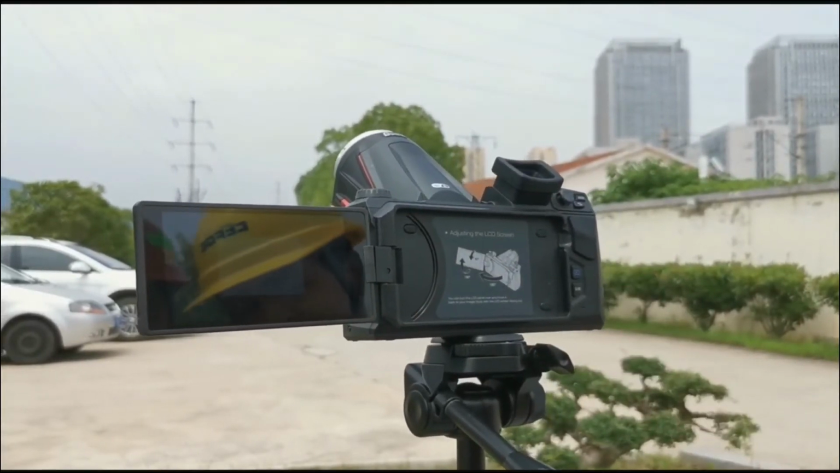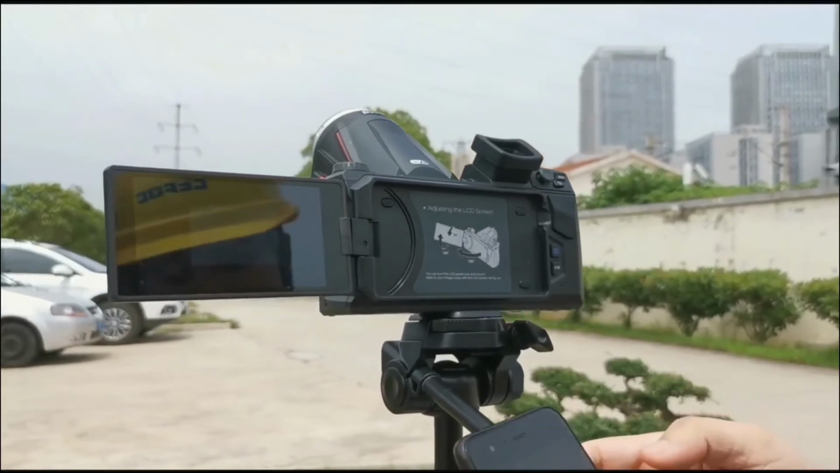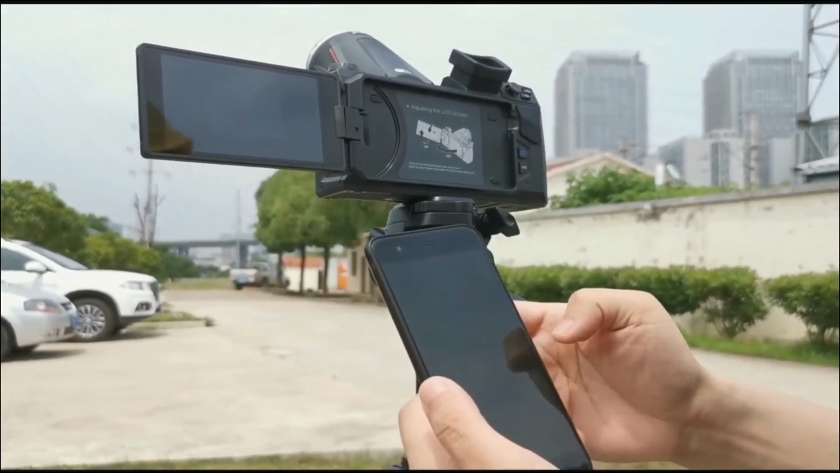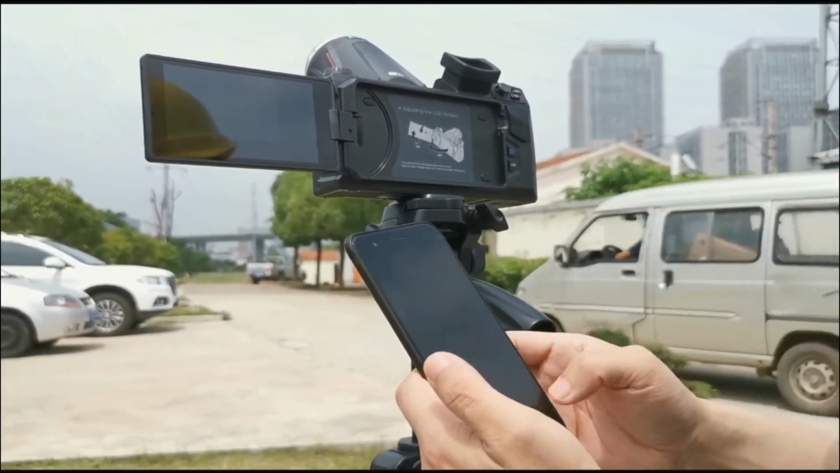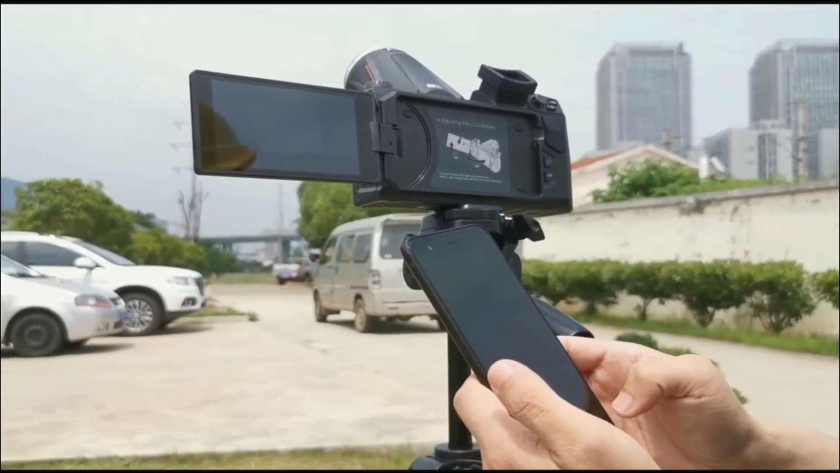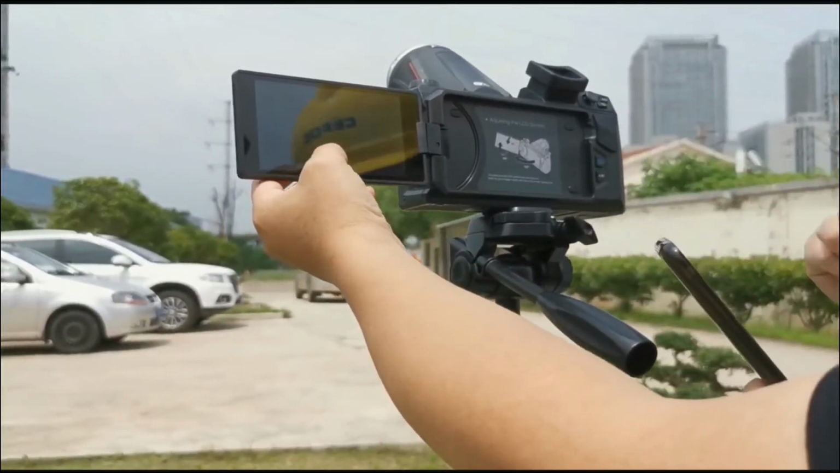And we have the app on the smartphone. This one. And now we will connect the camera to the smartphone.